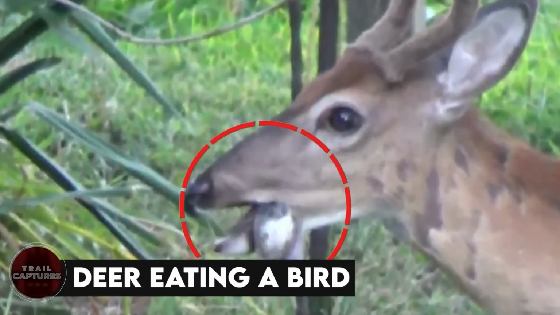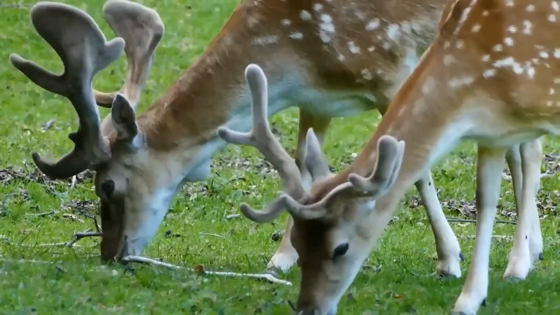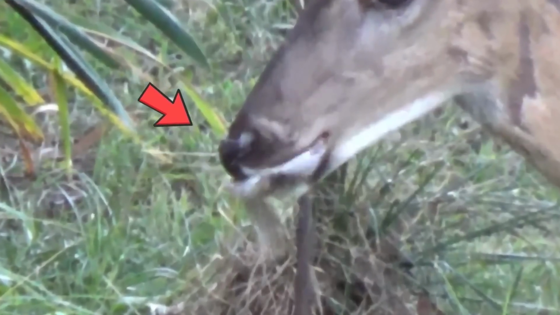Deer eating a bird. A video of a deer eating a bird in the sunlight has been seen through our trail camera. Now this is something to see, because a deer is mostly associated with grass. But this deer ate the whole bird, even the skeleton too. You'll be mesmerized yet disturbed to experience such a sight.